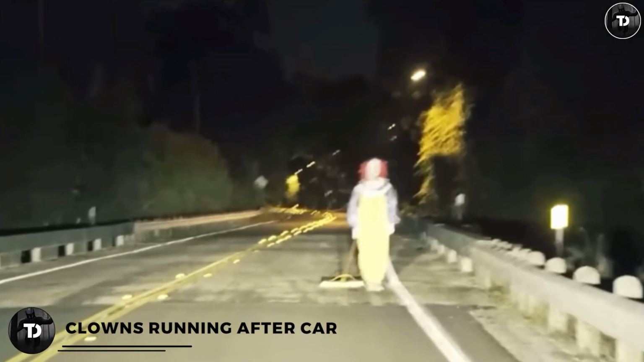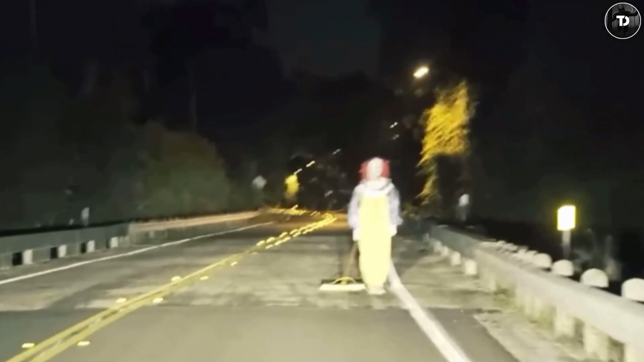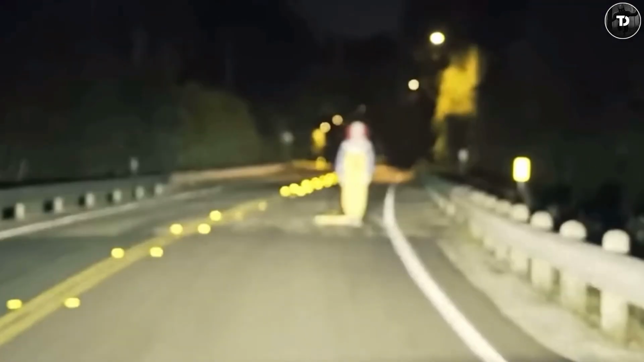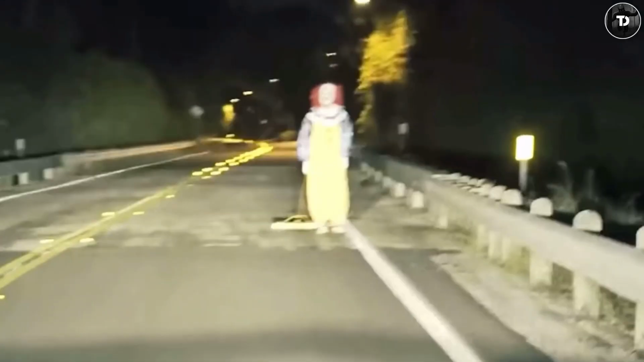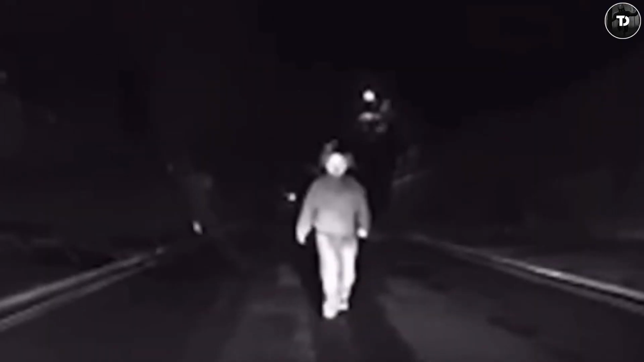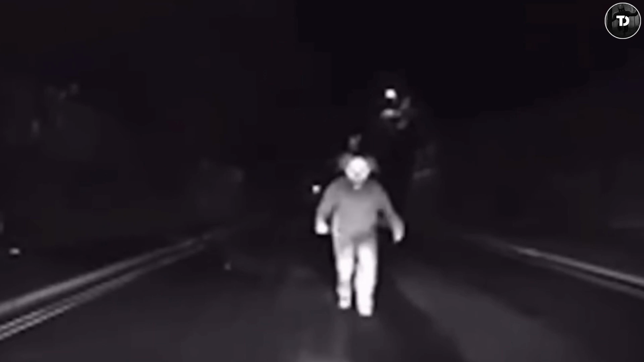Clowns running after cars. We might have seen clowns making jokes through their actions and speech, but here, the clowns block the road in the middle of the night. People who drive at night through the calm and dark road happen to find these clowns blocking the way. Some people bravely come out and try to attack the clown, while others turn their car around, but still, the clown chases the car.